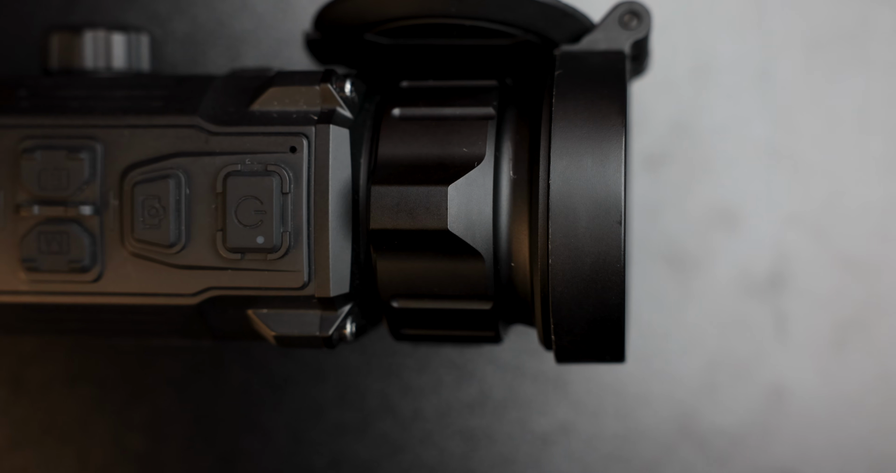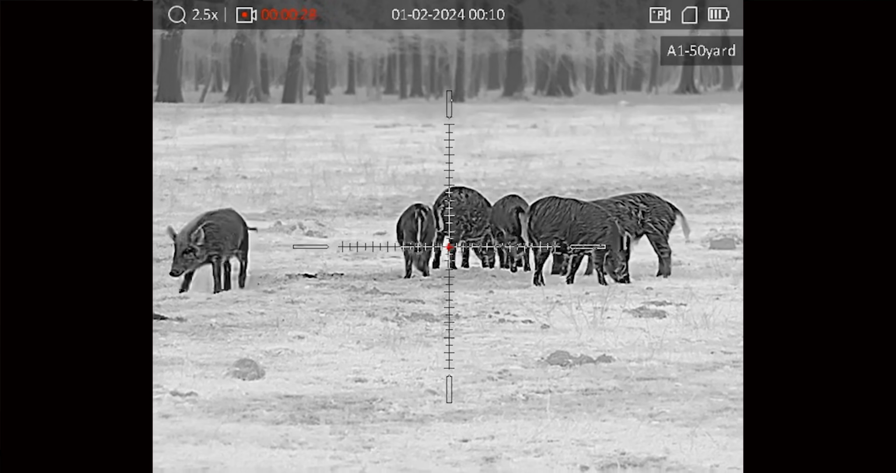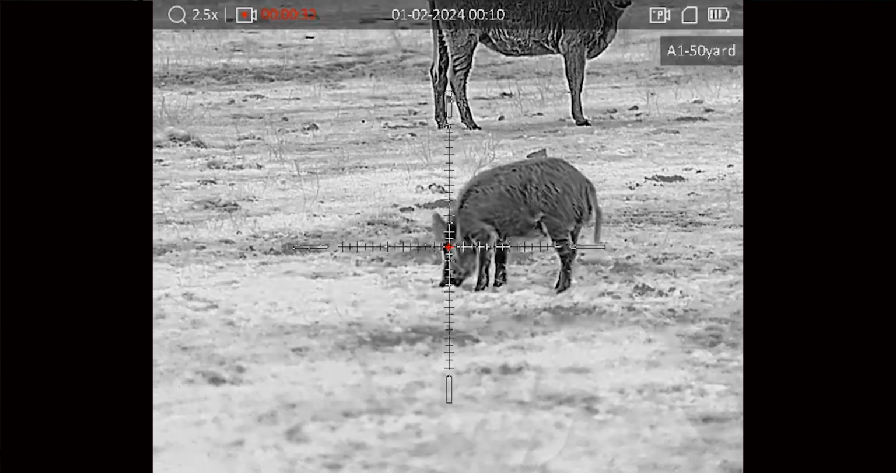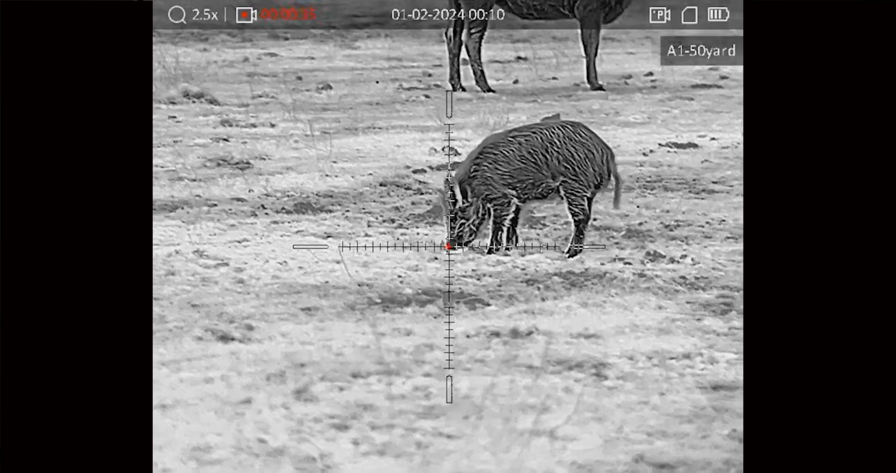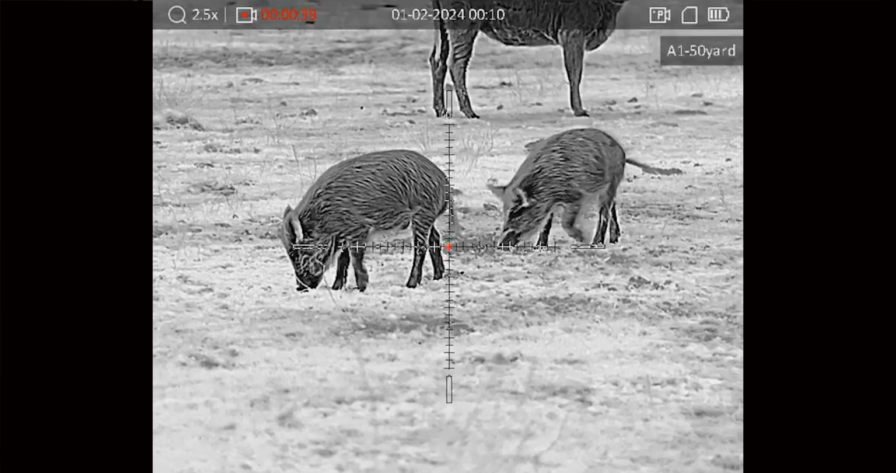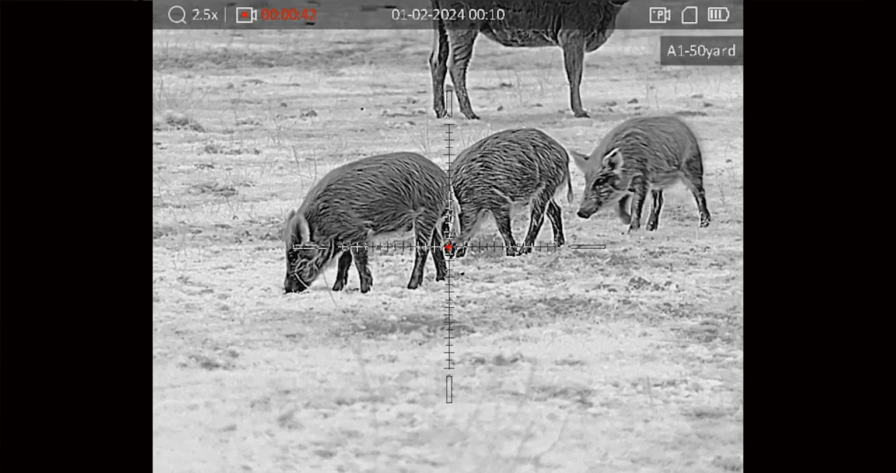Another thing worth noting is that for our 384 and 640 resolution options, those have a sub 20 millikelvin sensor. And for those guys that understand this science stuff, what that essentially means is the unit's ability to differentiate and detect smaller temperature variation. What that equates to is more detail. So if you're familiar with our Sidewinder series or our Voyage LRF series, you probably have seen an update in the image quality, and that holds true for our 384 and 640 resolution units.